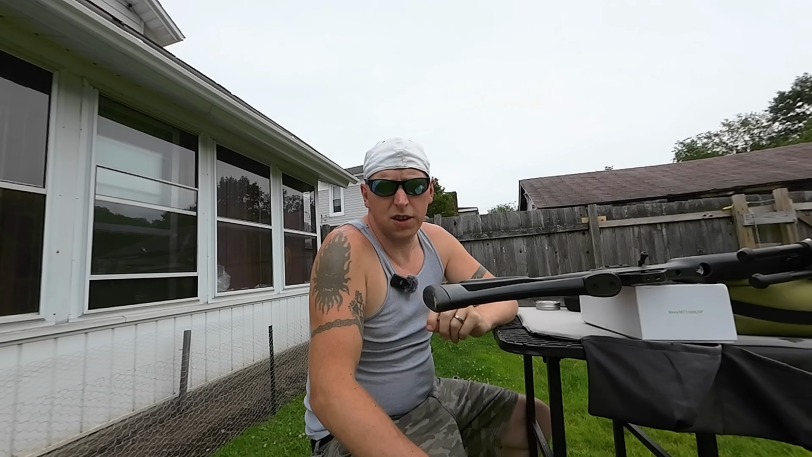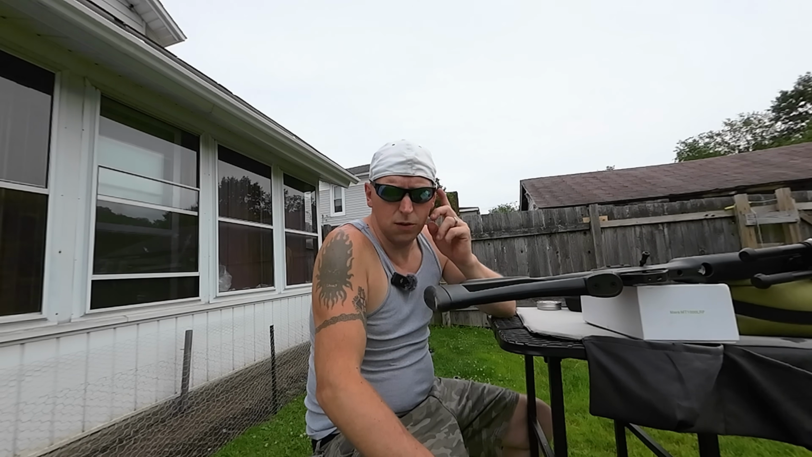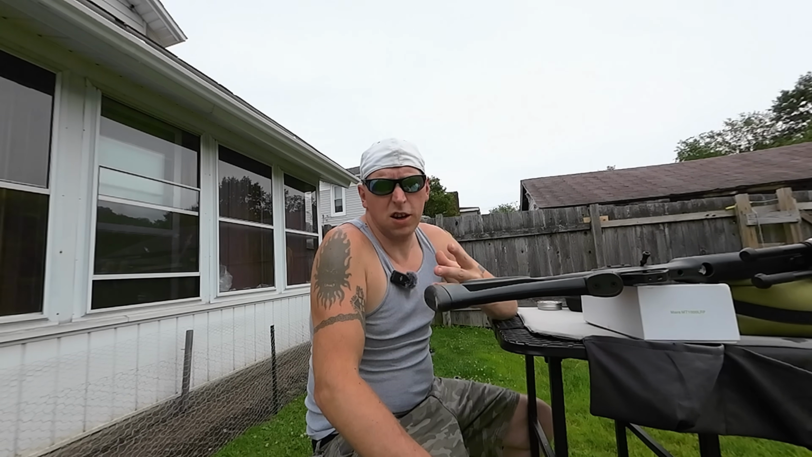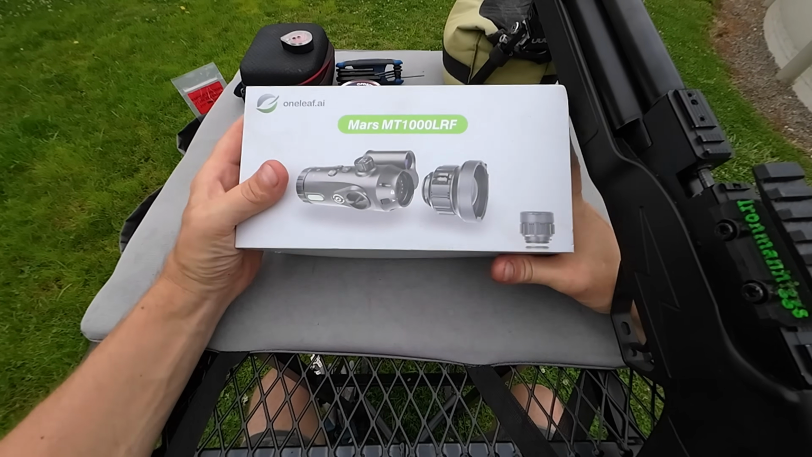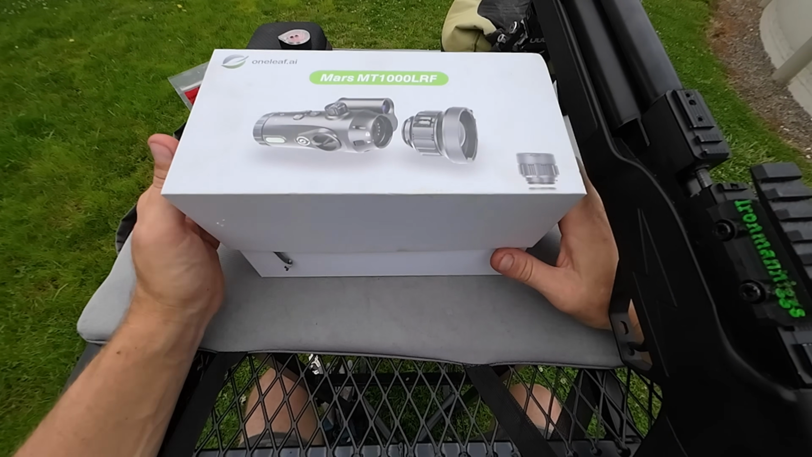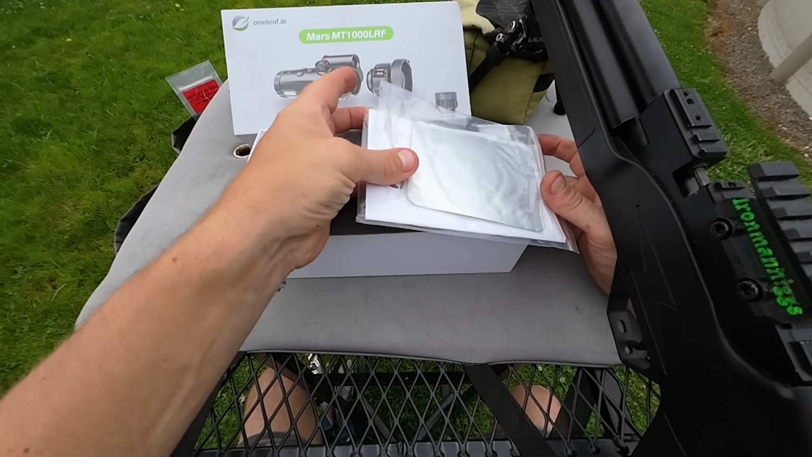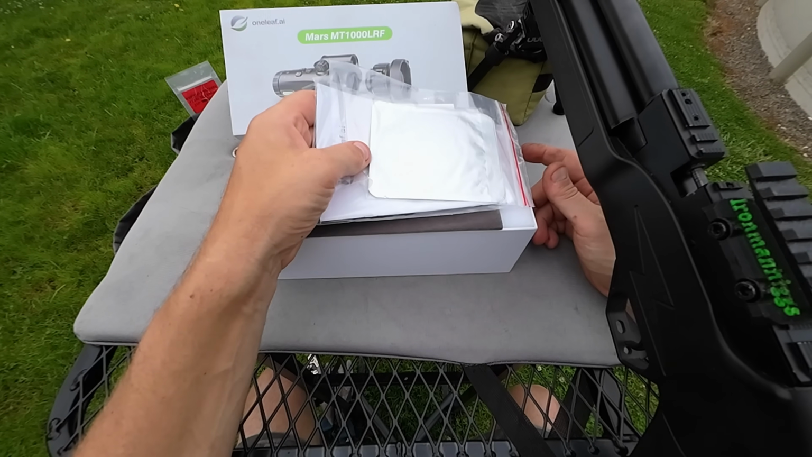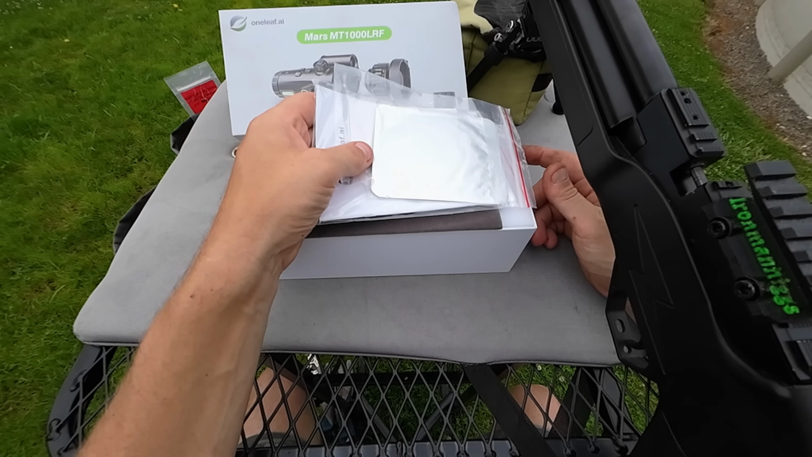Let's walk through it again today. You may have seen it in the past on my intro video to it. But today we're going to kind of touch base on everything again. So in case you didn't see that video, this is it. This is the Mars thermal scope. Not night vision, thermal. It is an AI scope, which means it's a digital thermal scope. It's not going to be your analog.